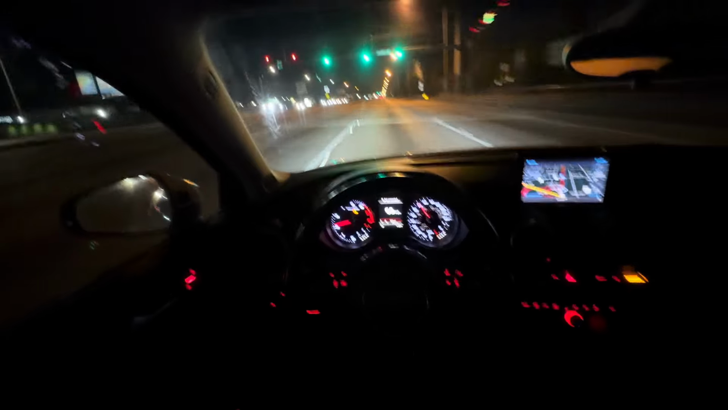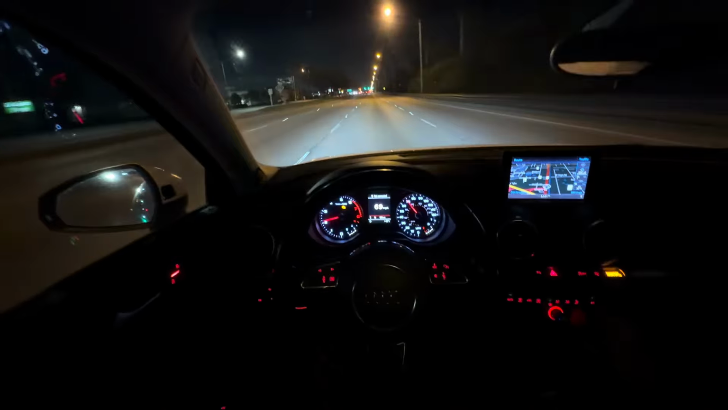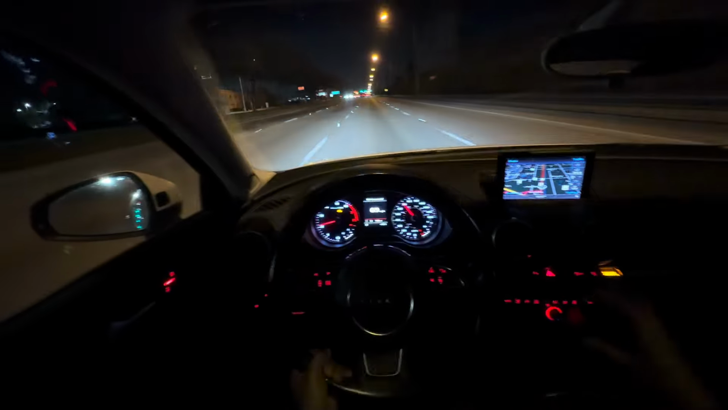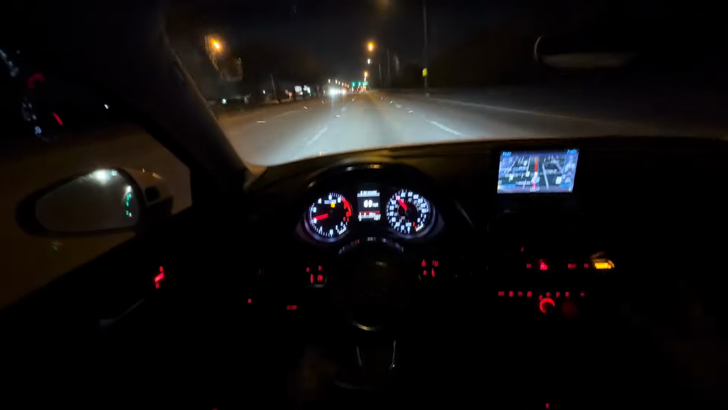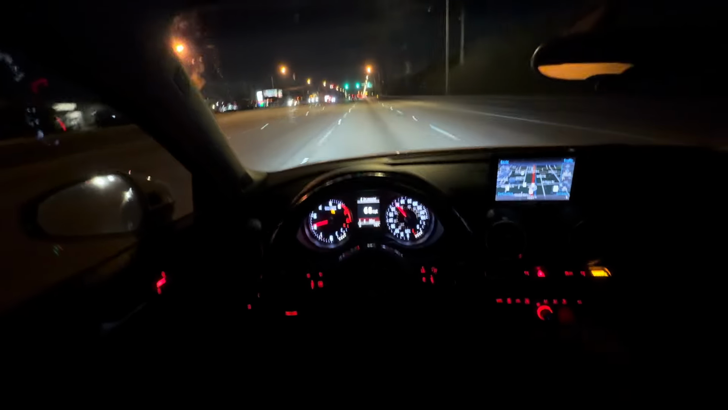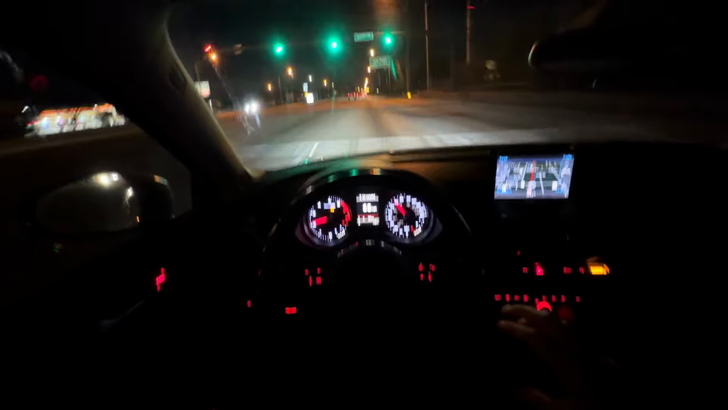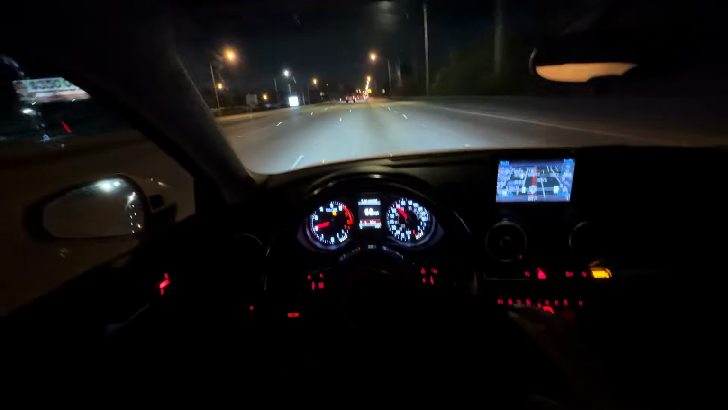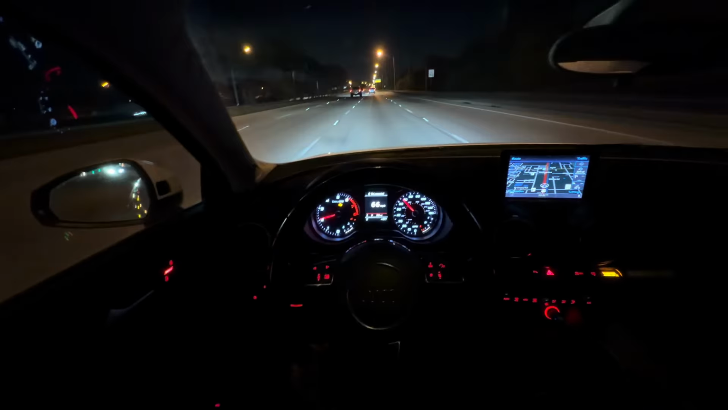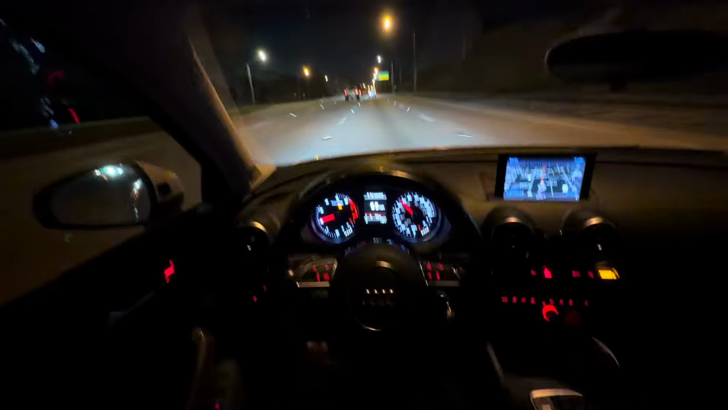I love the A3s, the S3s, the RS3s. I also love the 340is. I love B58s, the new Supra. My dream car would be the M340i. That's my dream car right there. And then I would want to keep this as my daily. But who knows what will happen in the future? If I get an S3, RS3, whatever comes first.